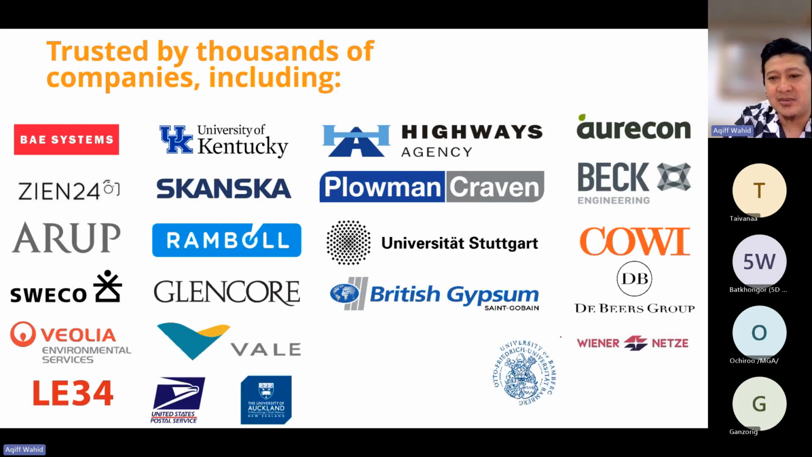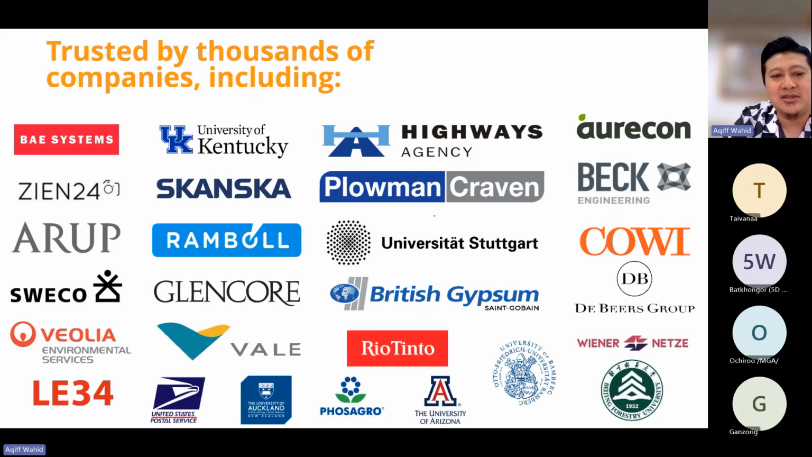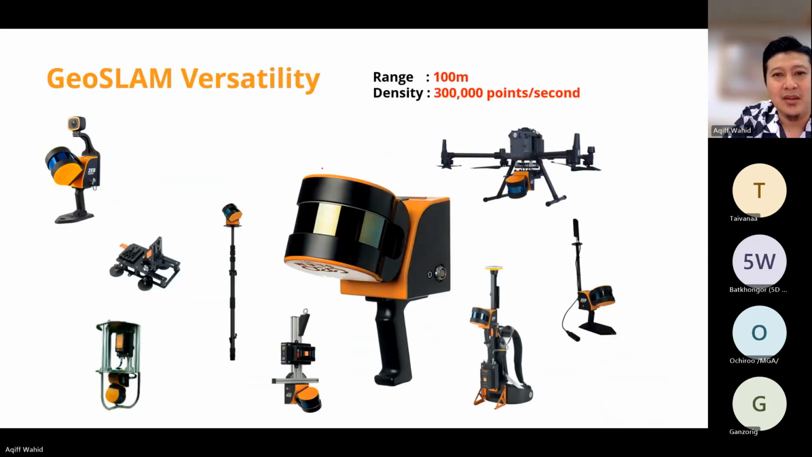Okay, so these are all our existing users, existing customers. It's a lot more actually, just the main ones. And we are also quite versatile. Not only can you use it as a mobile handheld solution, you can also use it in a few more ways which might suit your needs. For example, we can attach a vision camera to colorize your point cloud. Some applications need colorization.